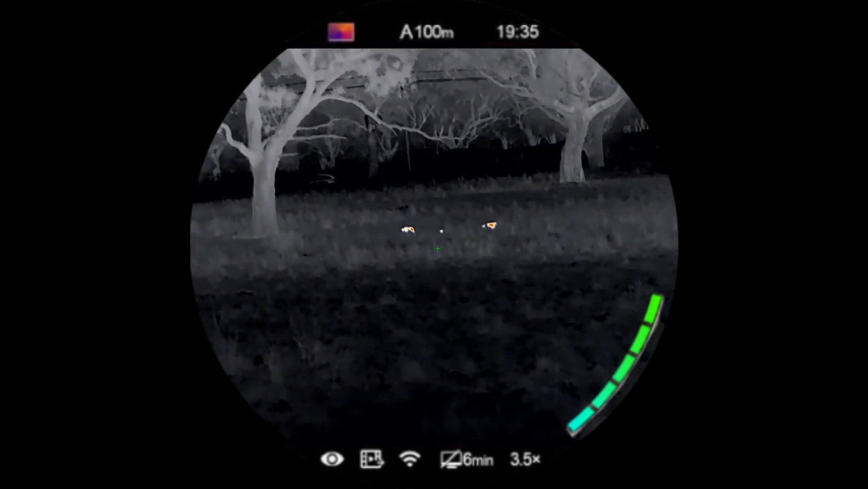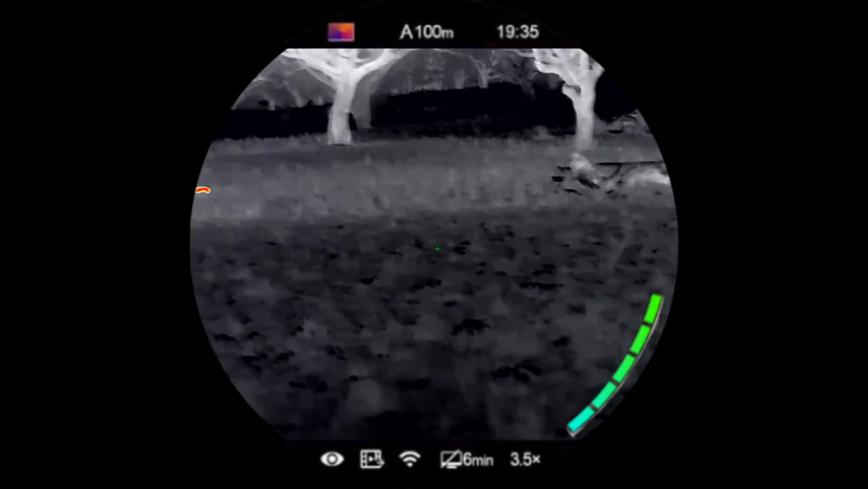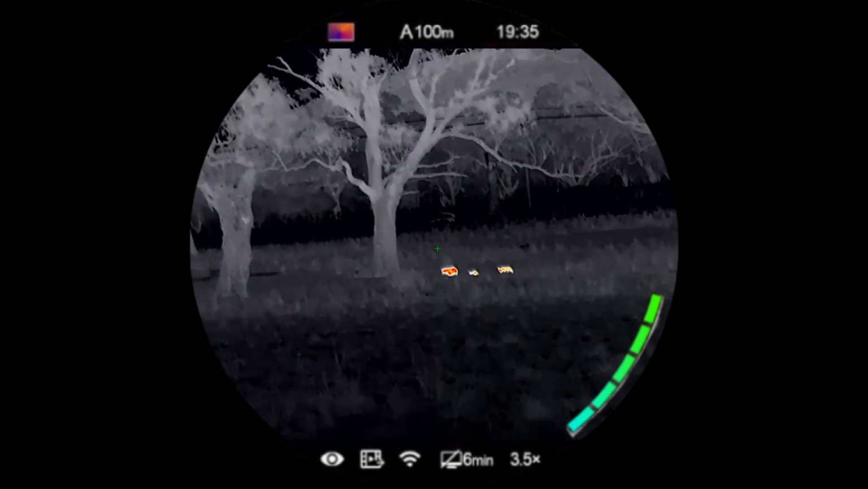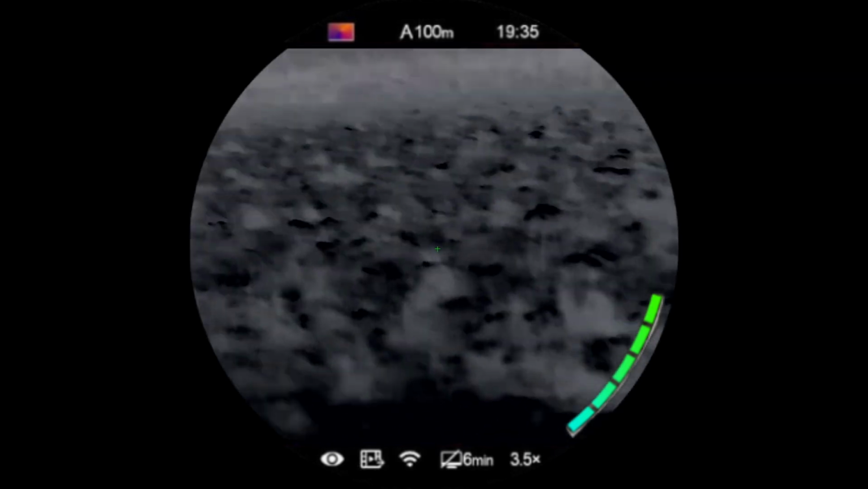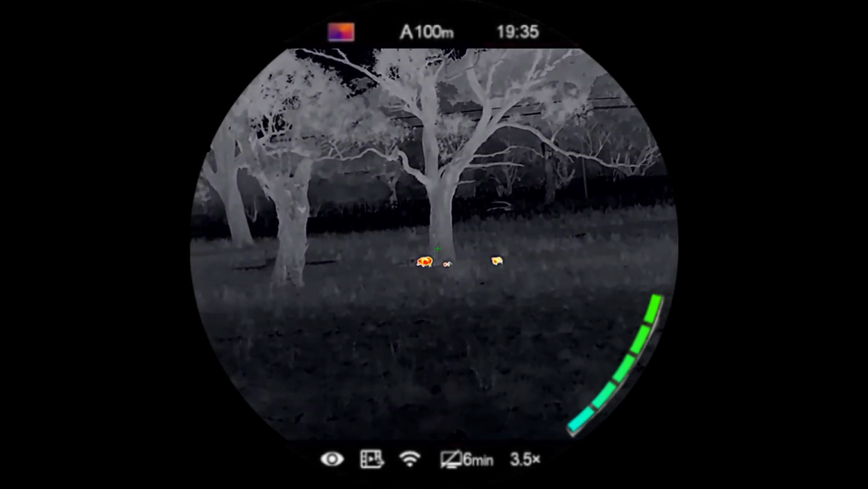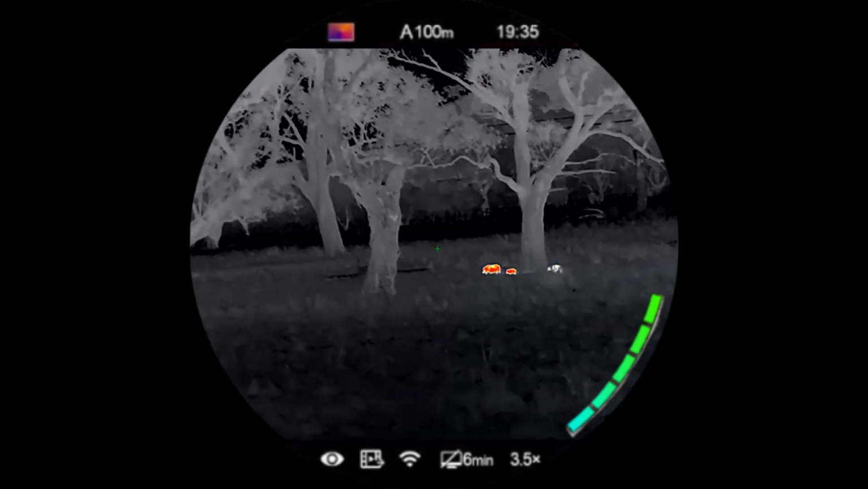I'm pretty confident it's pigs. This fucking tripod. One of the legs has come loose on it for some reason. It's not staying up on me. Yeah, definitely pigs.